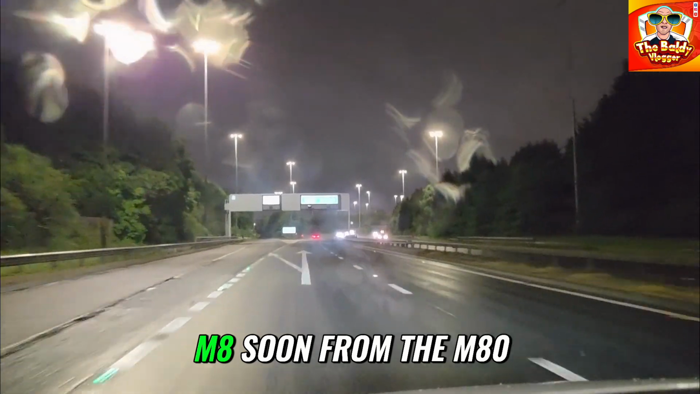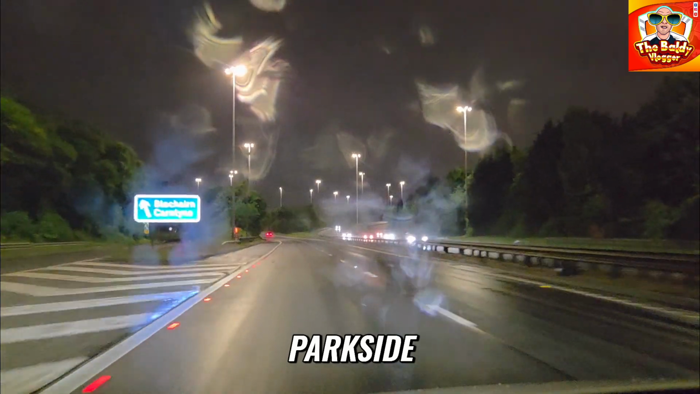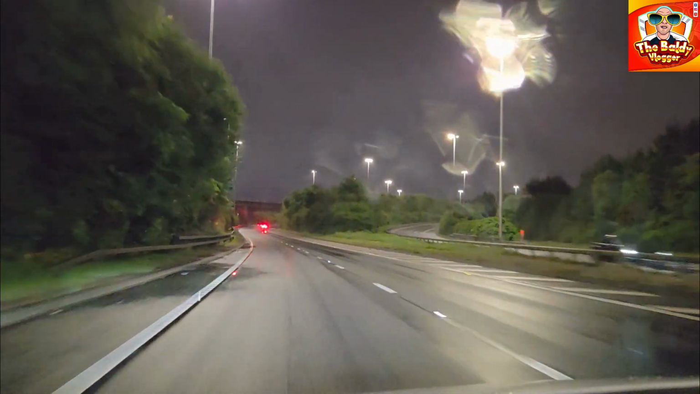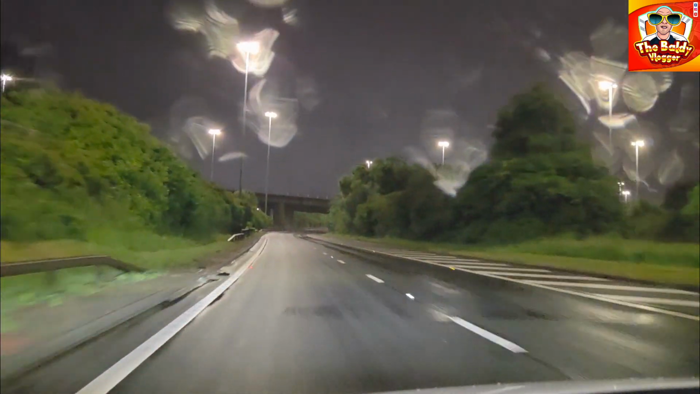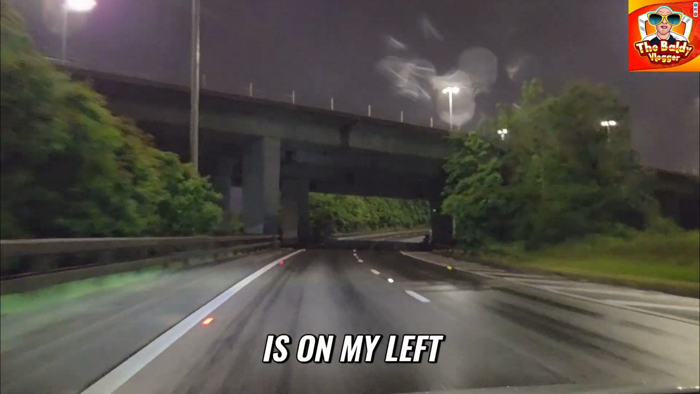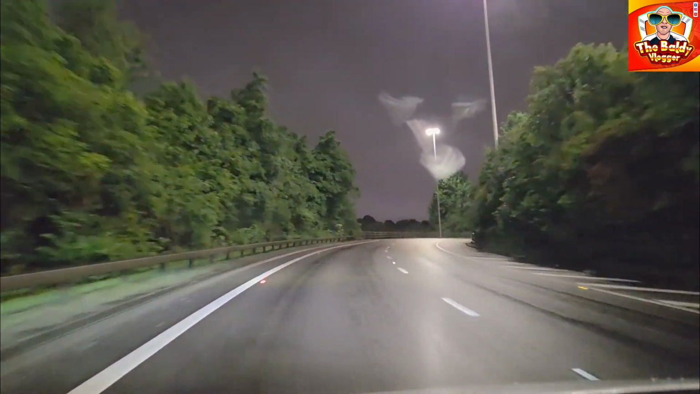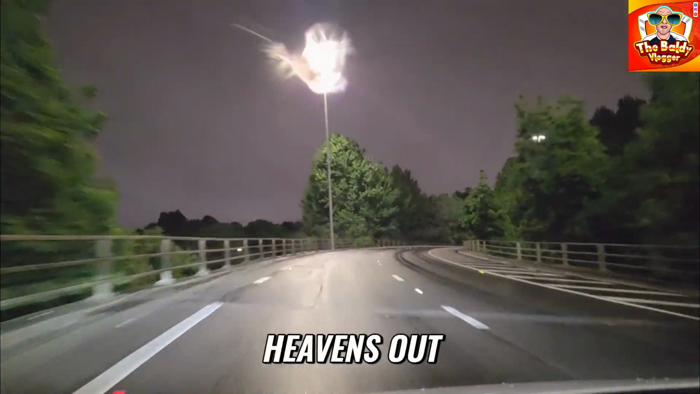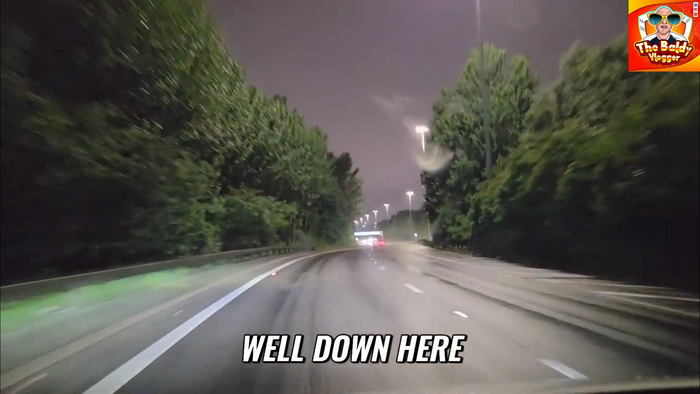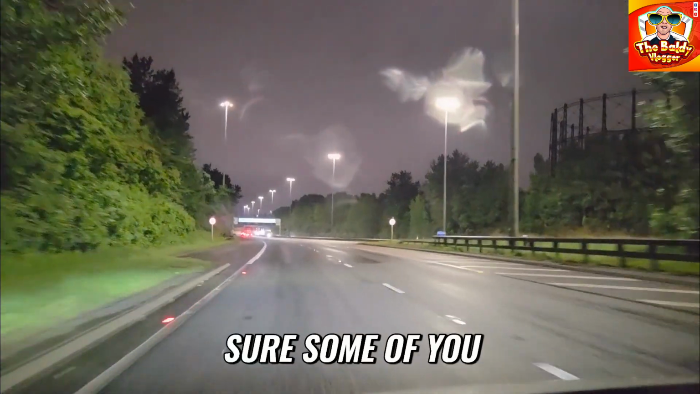So we'll be joining the M8 soon from the M80. Blochairn, Carntyne, down on my left. Works are on the right. Jenny Clayton, Makeup and Hair is on my left. You've got Ford Transit and Heaven's House Show, whatever you call them, the car places as well down here. If you want to get a car which is not a Tesla, which I'm sure some of you will do.